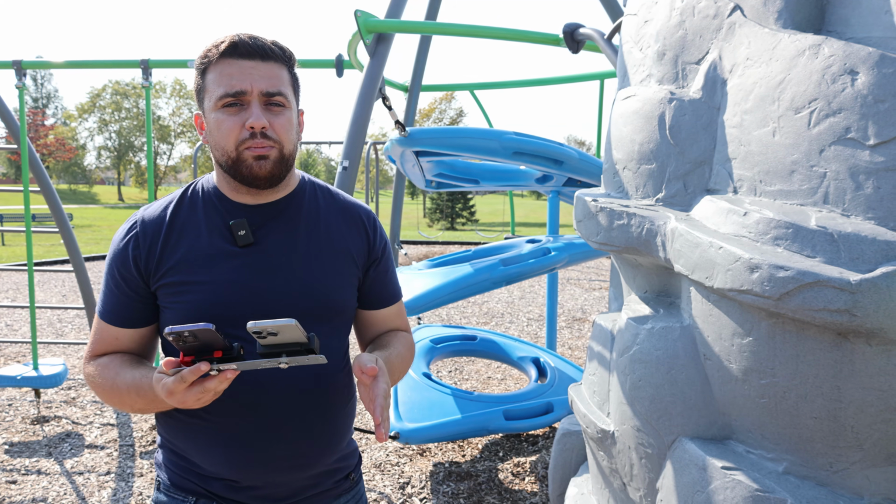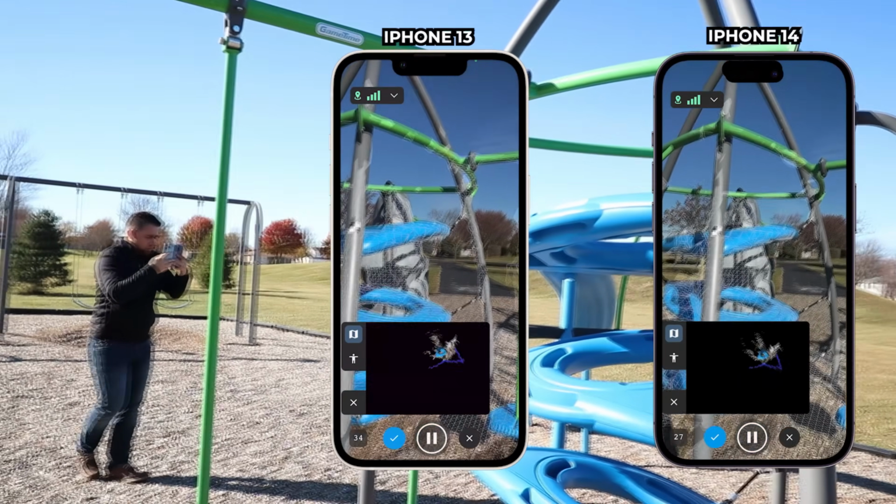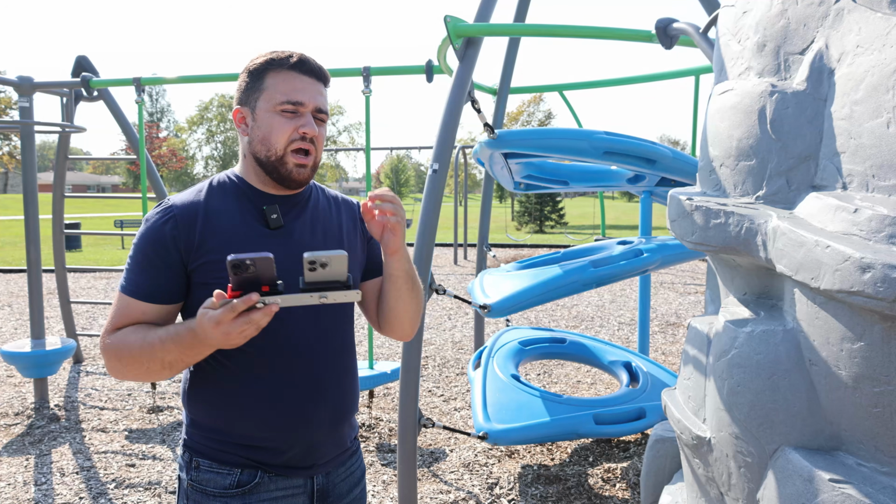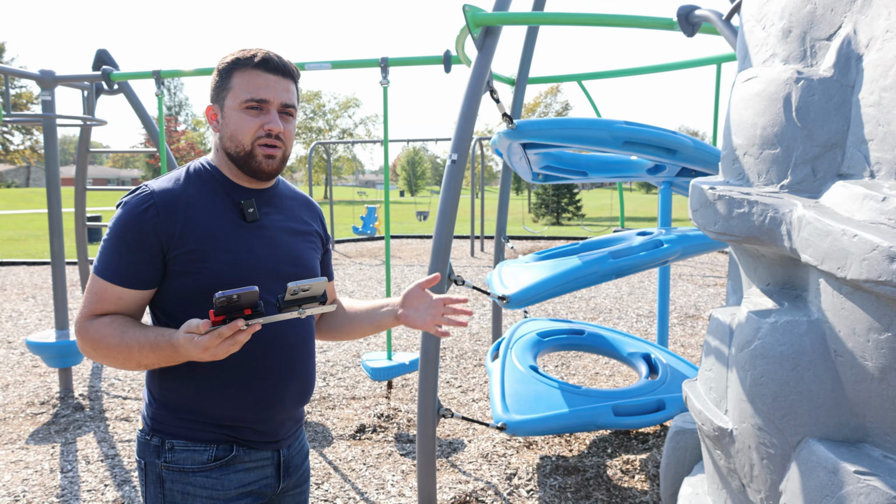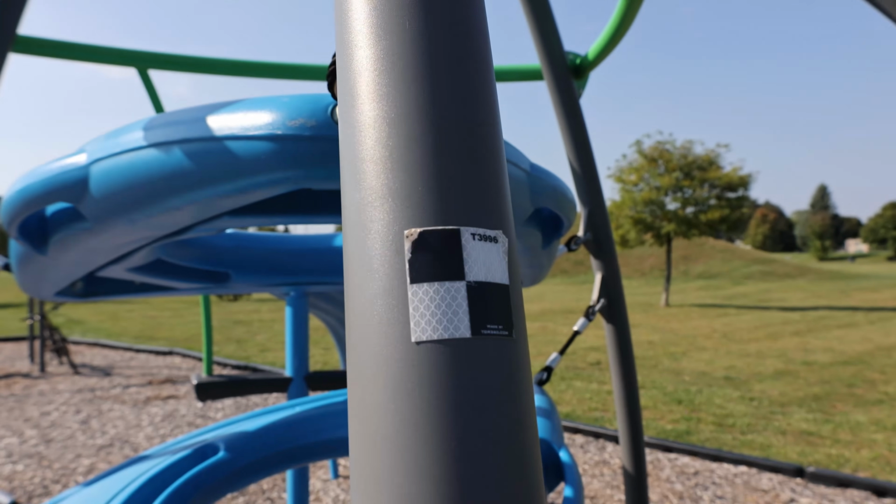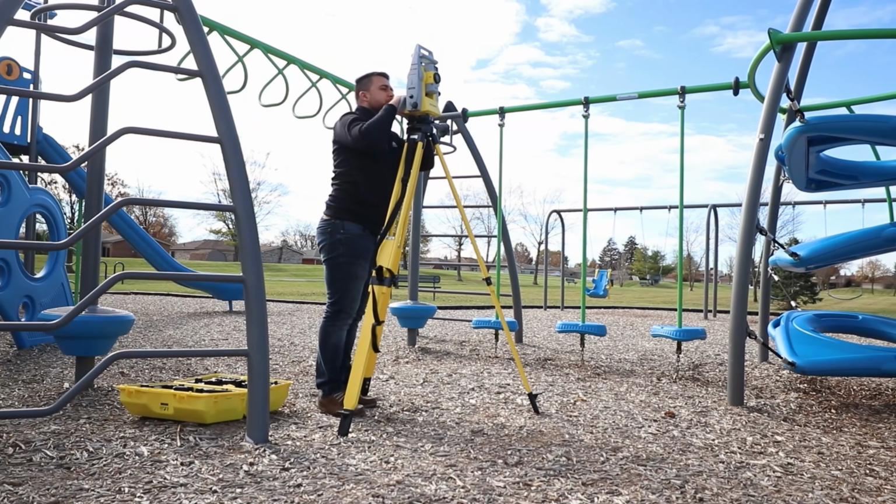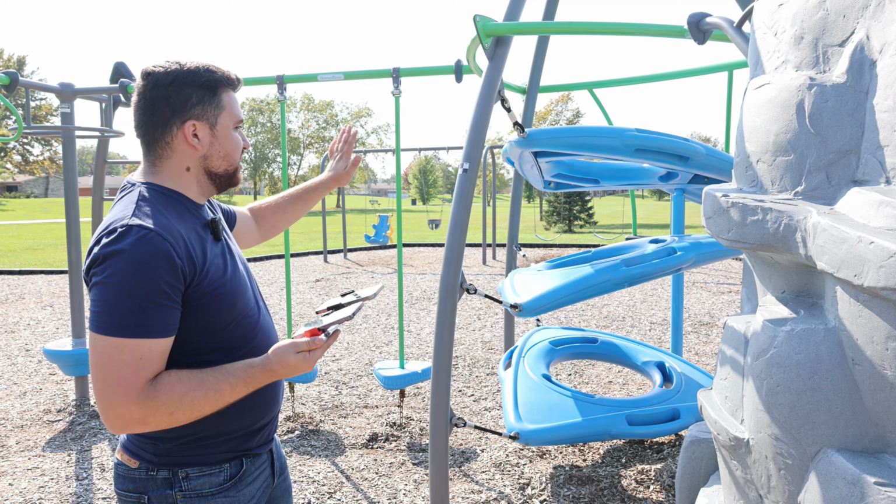So last year when we were comparing the iPhone 14 Pro to the 13 Pro, I scanned this little playground structure to see how much detail the 14 and 13 Pro could pick up using the camera and LiDAR sensor. I also set a couple of targets and took positions using my surveying total station to get coordinates in order to compare the accuracies of the 13 and 14 Pro. I'm gonna do the exact same thing now with the 14 and 15 Pro on the same playground structure.